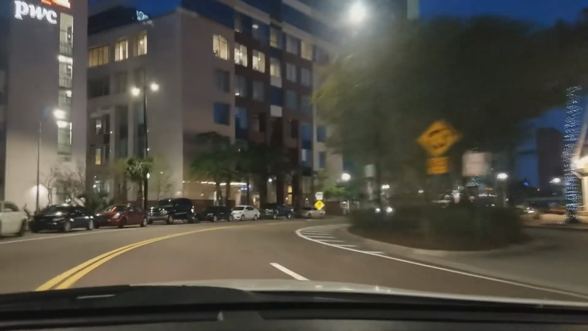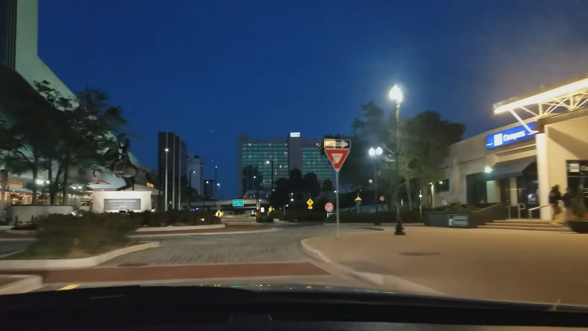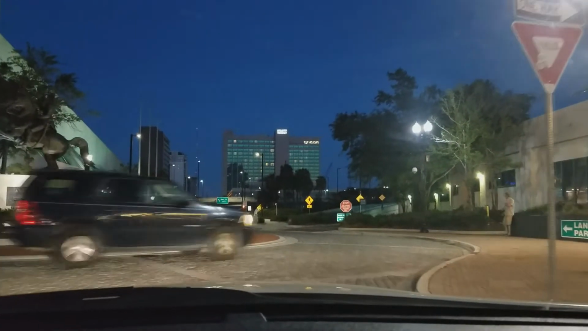But it is a place where a lot of people go, and a lot of people like to chill and hang out. That's for sure. I definitely like it. Okay, now we're going over this cobblestone bumpy road. I'm kind of just giving you guys a tour of my city.